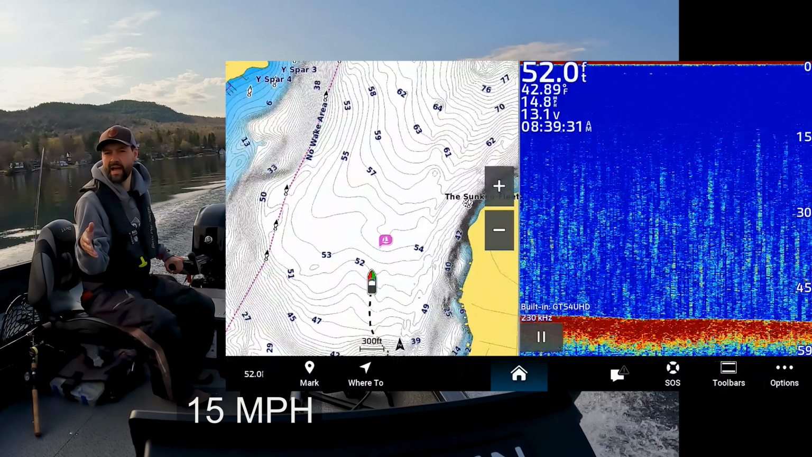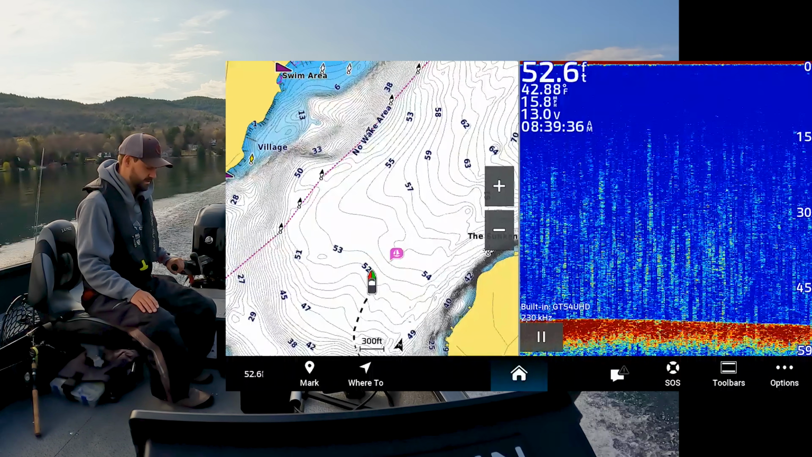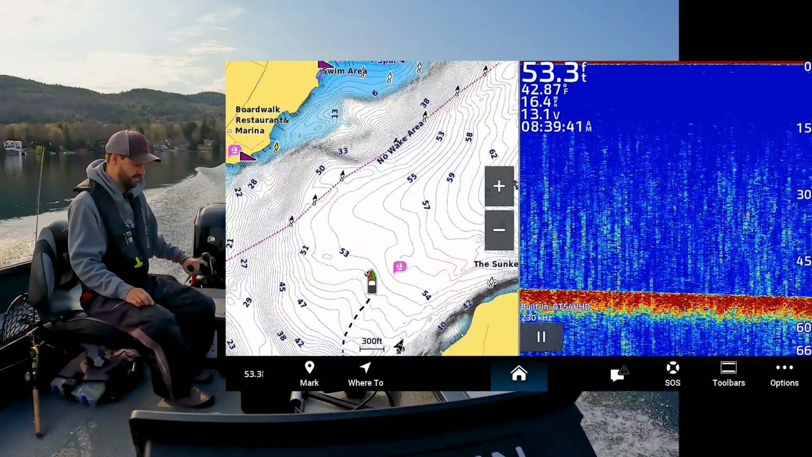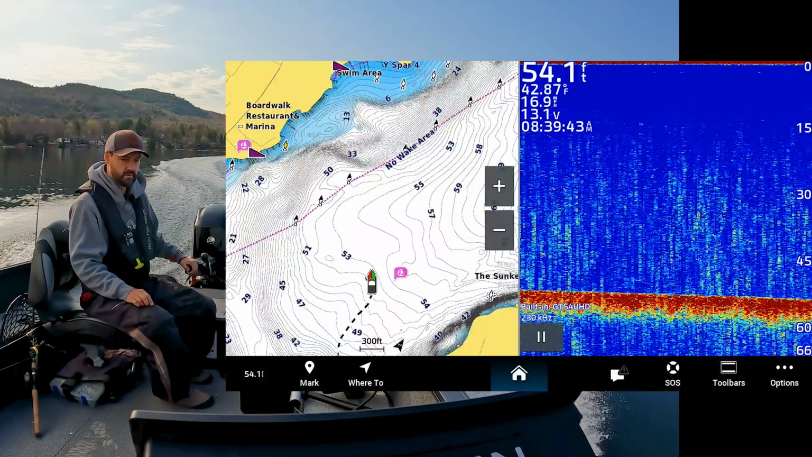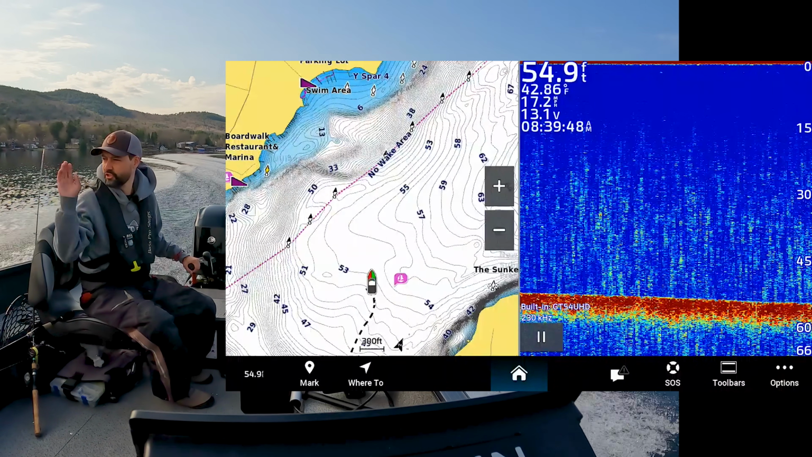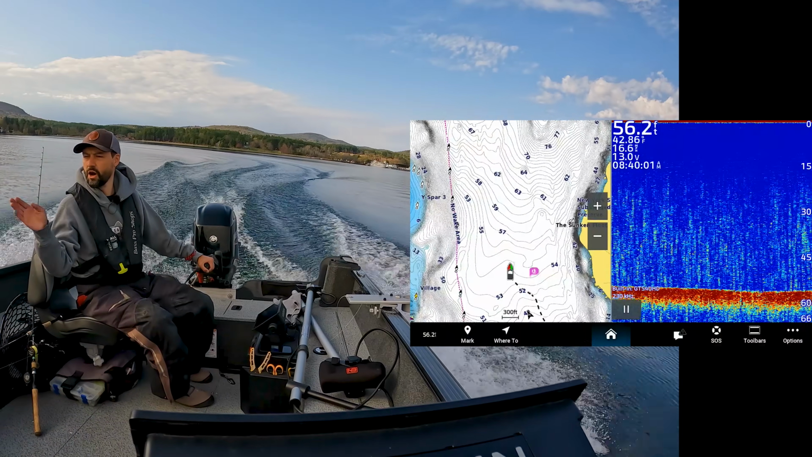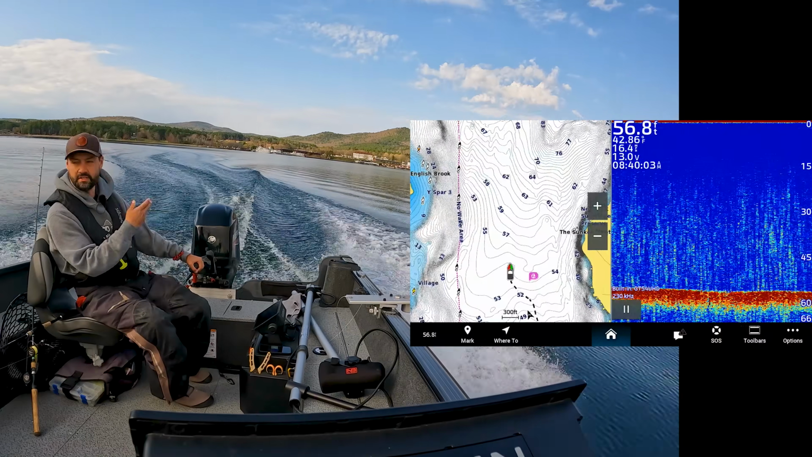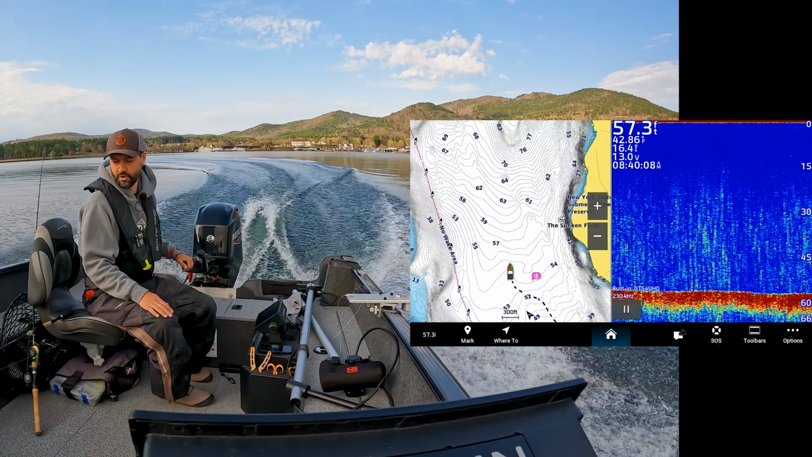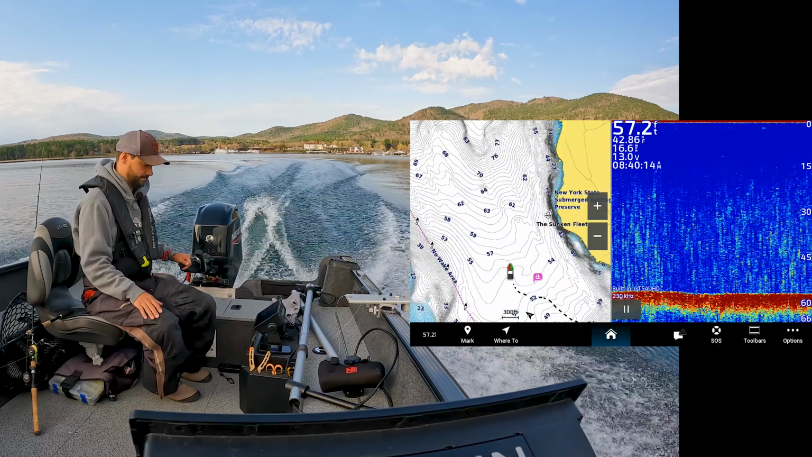Now there will be fish up shallow, but unless you have Livescope, you're kind of just casting in the dark. And so what I'm trying to teach you guys is another way to target fish. We got people trolling the shoreline, which is also great. And we have structure in front of us. I just wanted to check this area first. And I'm not going in a straight line. I'm kind of zigzagging, as you can see from the wake. If you get stopped by Marine Patrol and they say you're acting weird, I'm literally just looking for fish on plane.